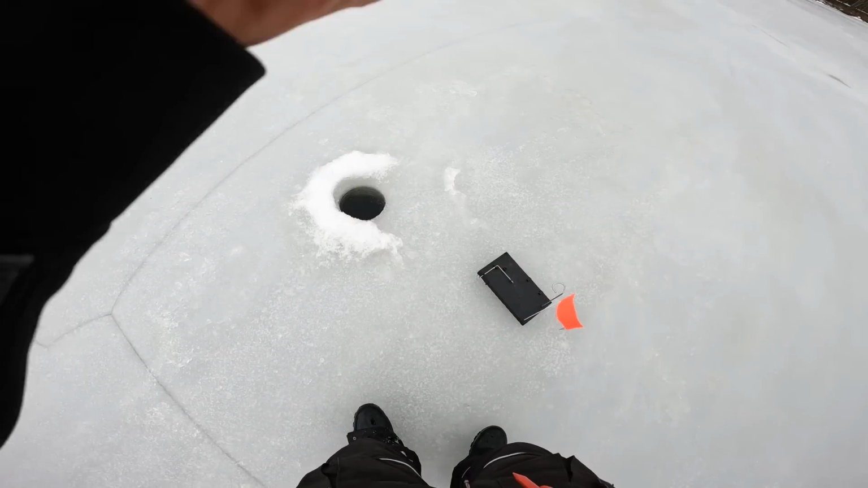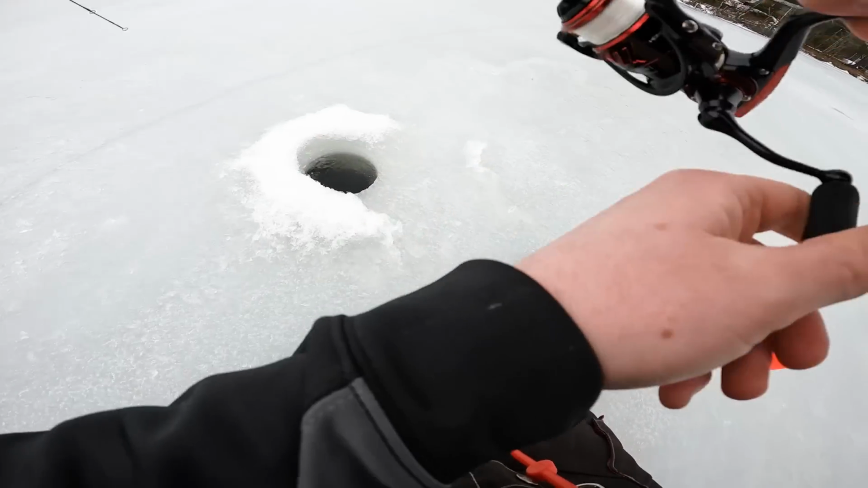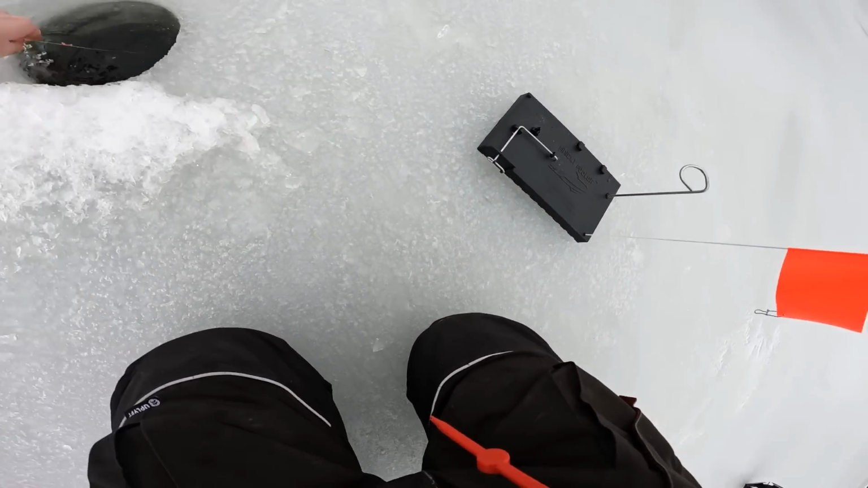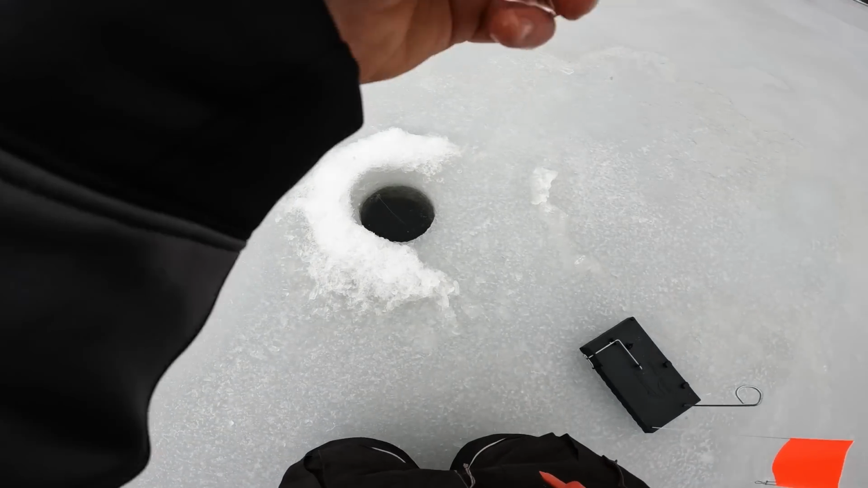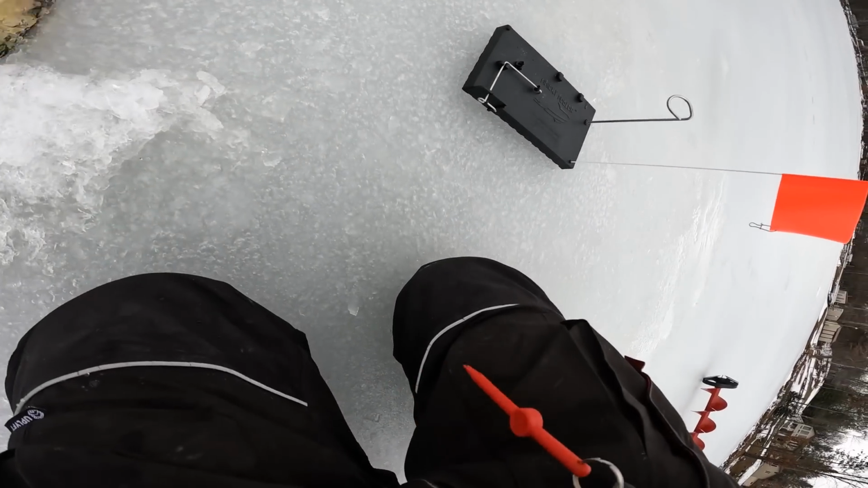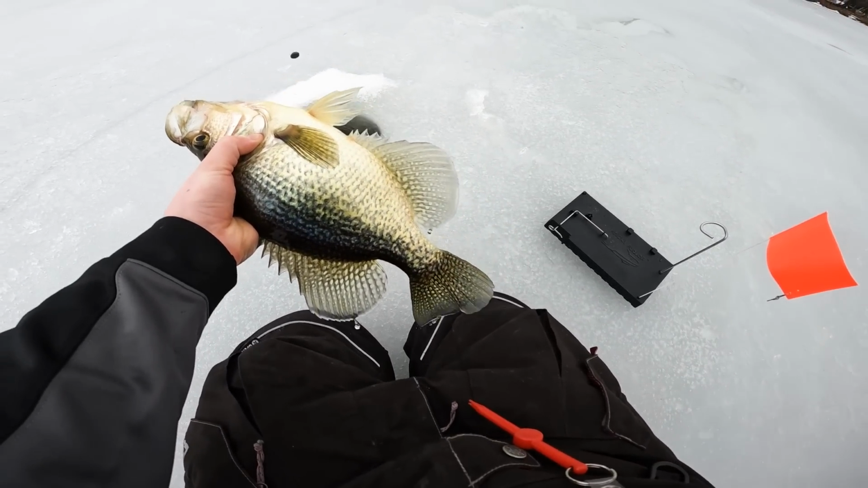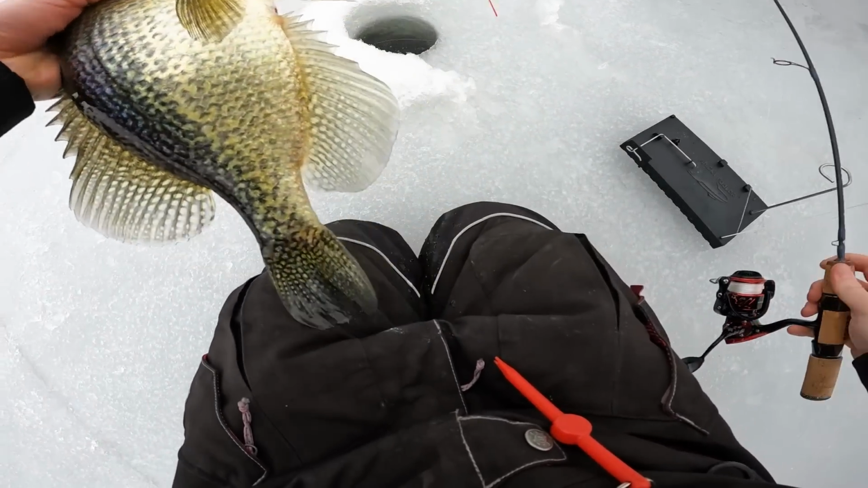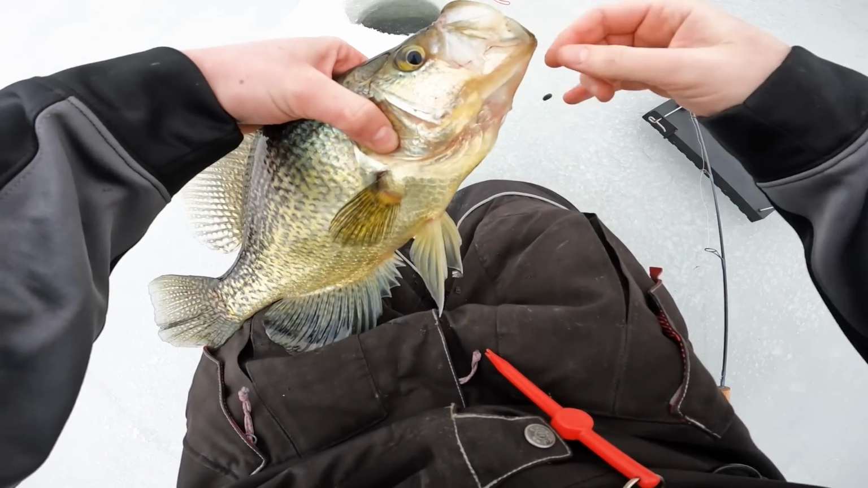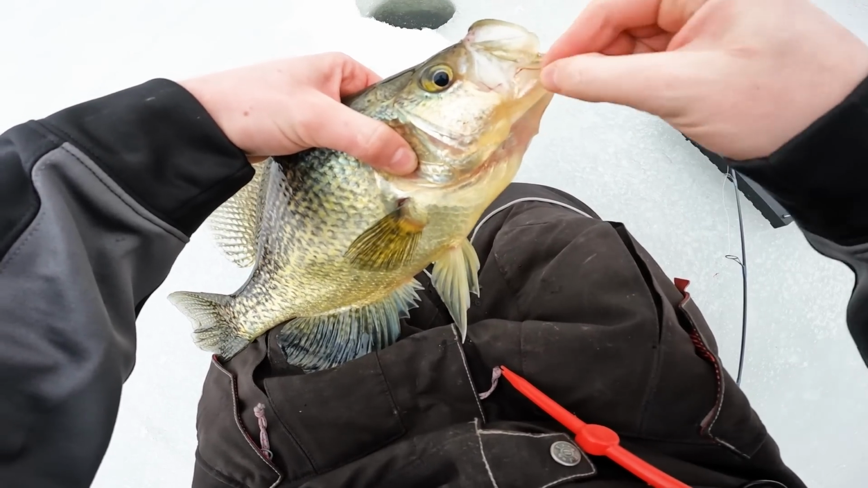Oh, we lost. Oh no, he's there. He's just about to go start punching some holes for hole hopping, and the Finicky Fooler popped off. And it is a mega crappie. Oh my goodness. What? Oh my freaking goodness.